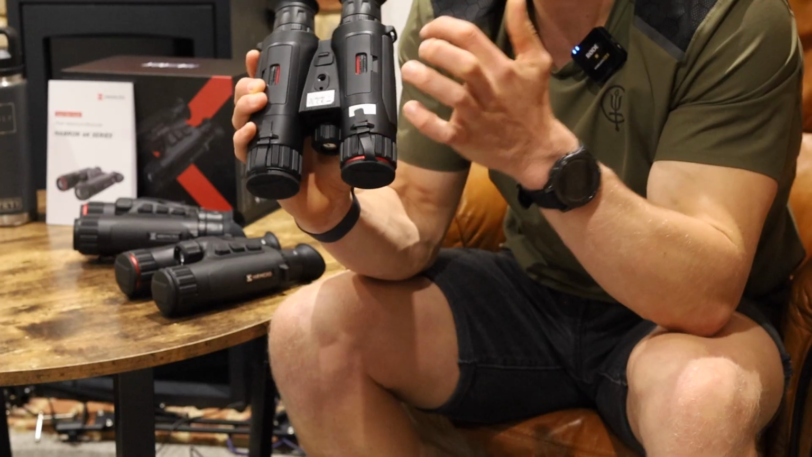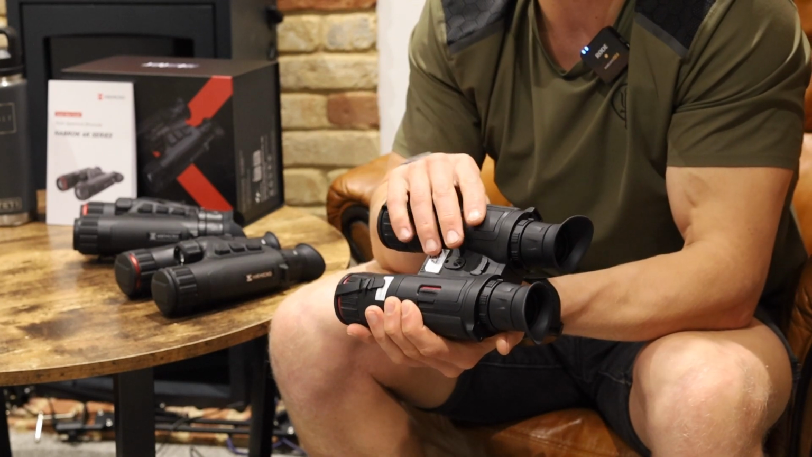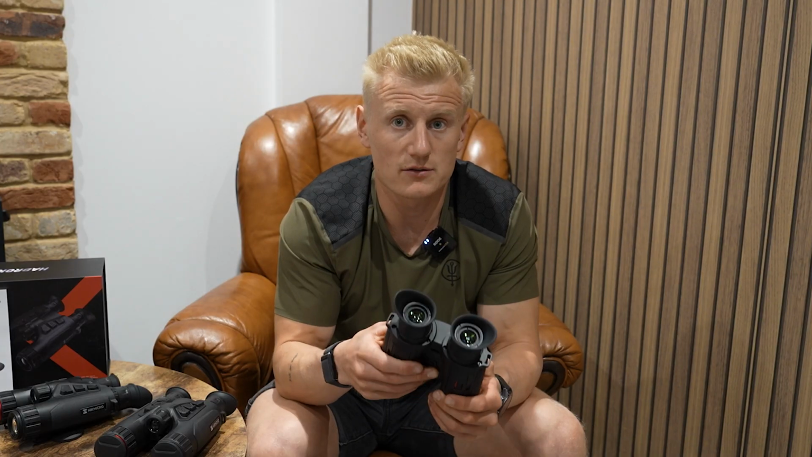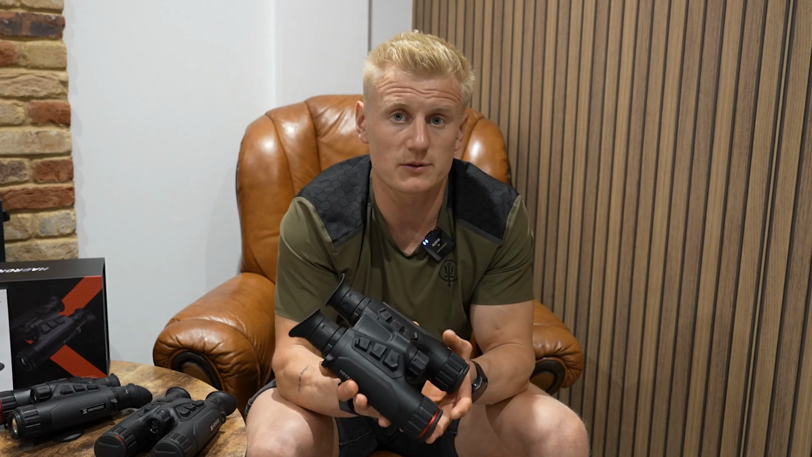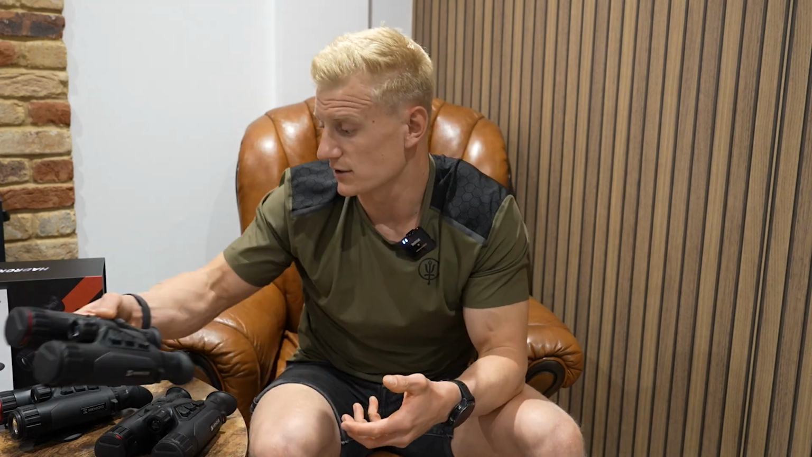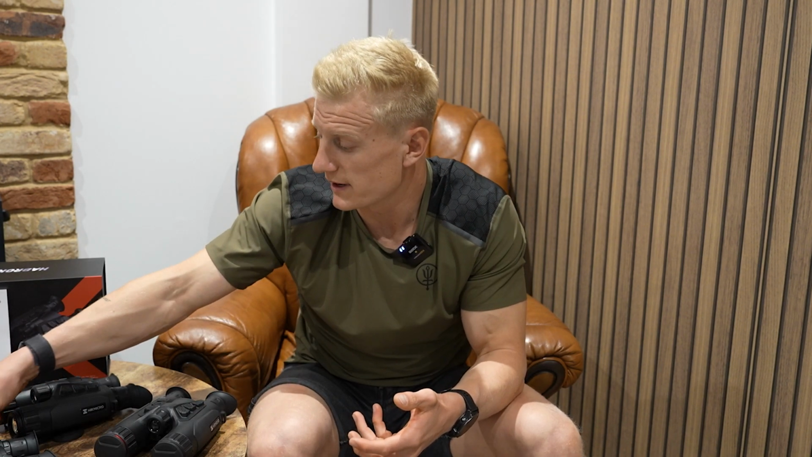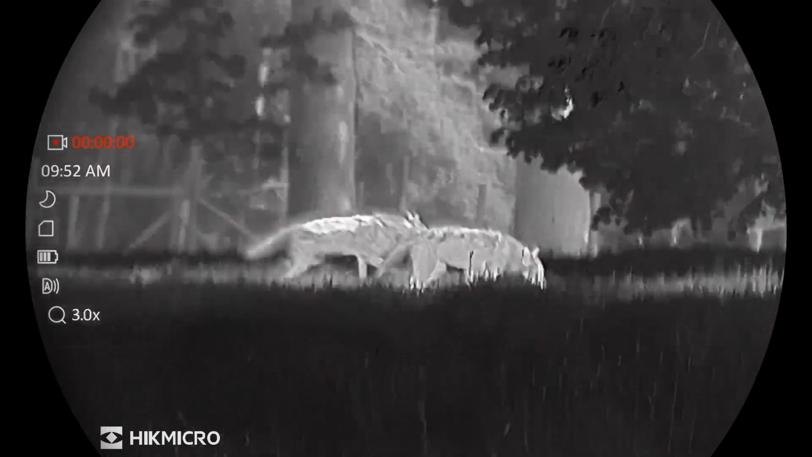As always, you're seeing in the Habroks, they come with the 18650 batteries. They're powered by 2, so you're getting a nice long battery life, and if you do run out of battery, you can quickly switch them, and they are affordable. So we're then going to finish on the top of the range unit, which is this HQ35L.